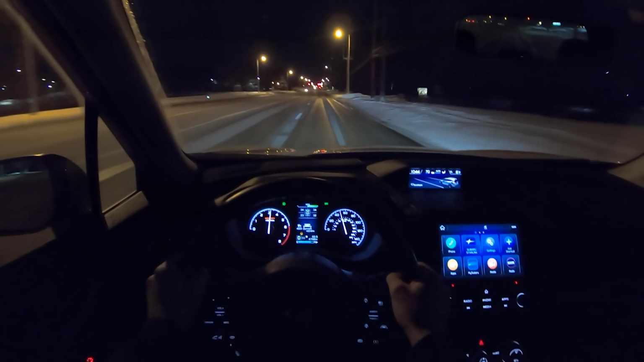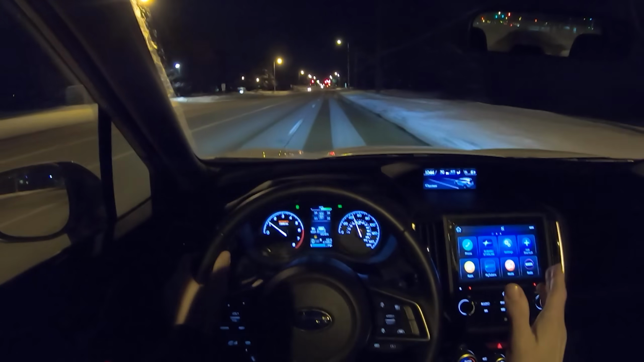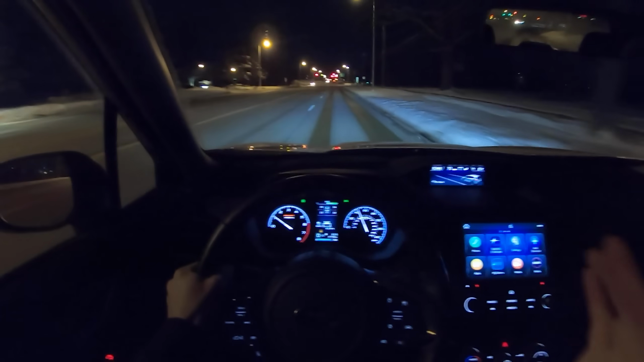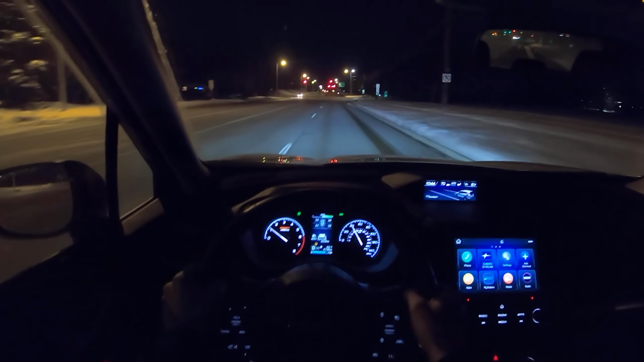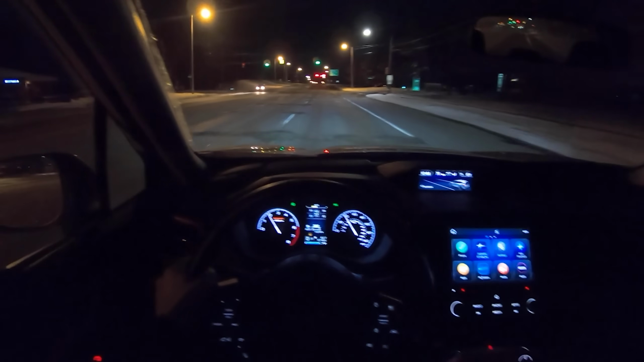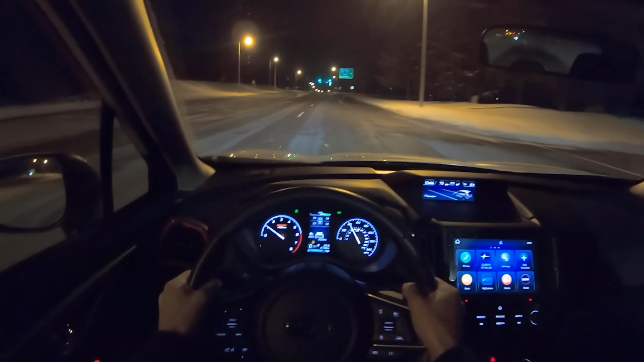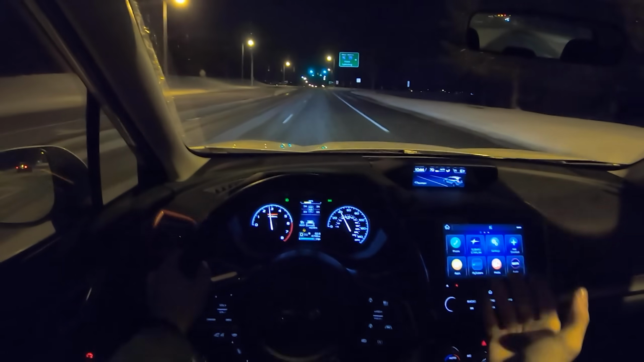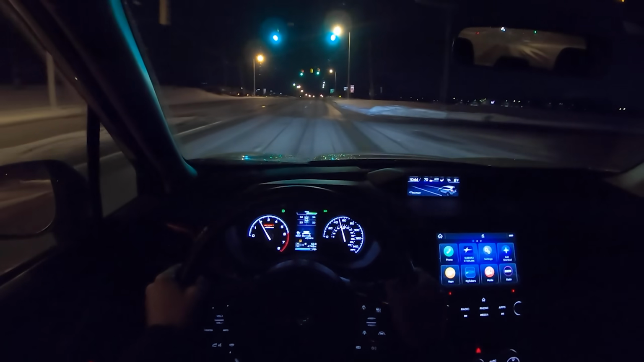So power in this isn't blistering, but it's definitely enough. It's much quicker than the Crosstrek, which feels unapologetically slow. You're not getting any real push from boost. It's naturally aspirated, so you do get a little bit more response because of that. I think the engine sounds nice. The power isn't class leading.